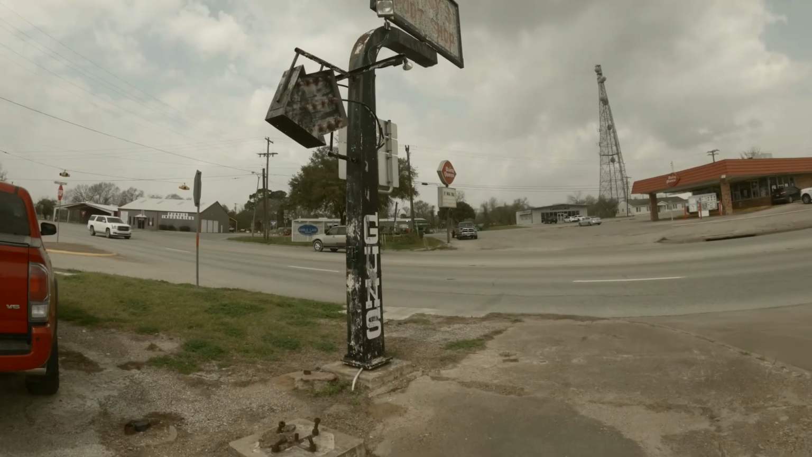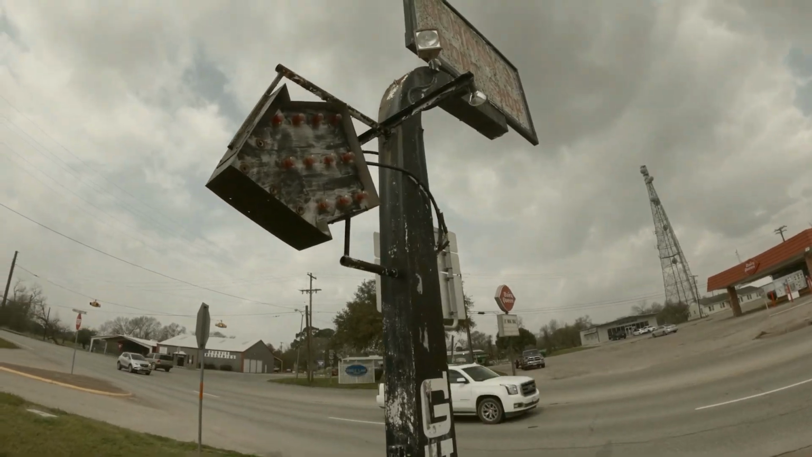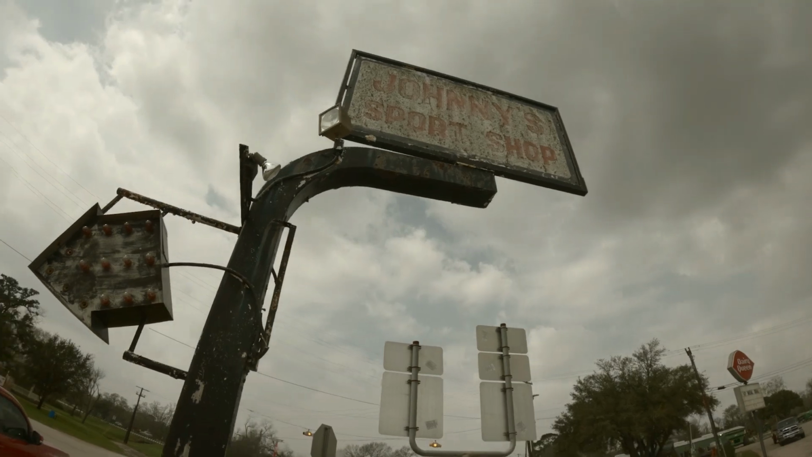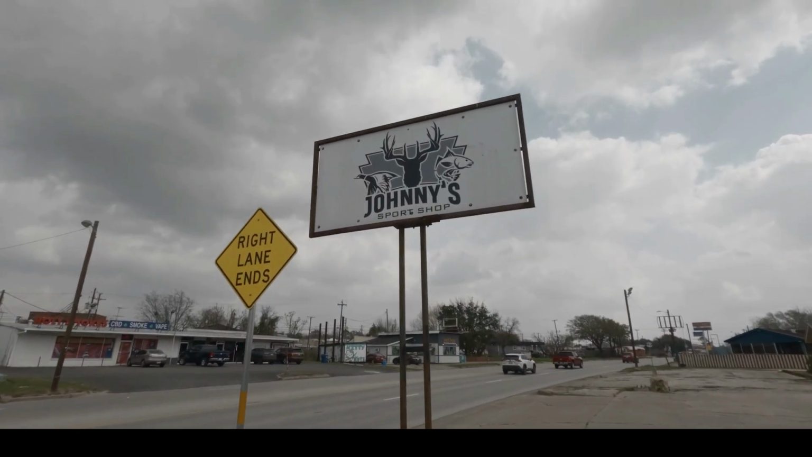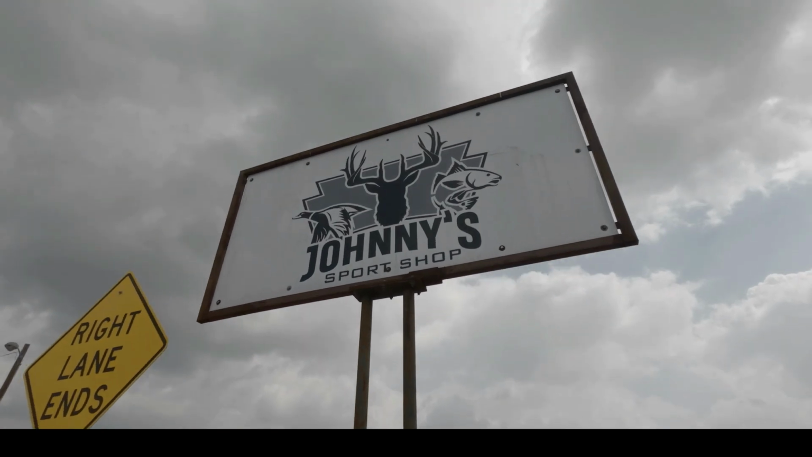All right, guys. Well, we just made it to Johnny's Sports Shop. This might be one of the highlights of the trip I was hoping would happen. This is Johnny's. We're in Eagle Lake, which is where Angel lives, who we hunted with last night. And Angel helps out a lot at this sports shop, which is pretty cool. Steve helps out a lot here too. We're gonna go head inside and see what it's all about. Before we do though, I gotta make a pit stop in the restroom, so stay tuned.